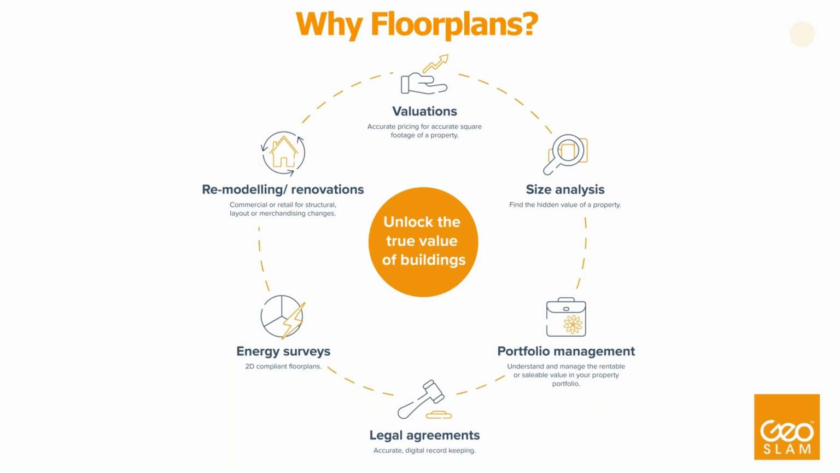Also for energy services, where we currently have one client adopting it at the moment, taking pictures with the app of the boilers, assessing the windows, and so on, and generating in a scalable way the energy reports for the real estate market. Remodeling and renovations, which we'll touch a little bit more on later down the line, can also be used with GeoSLAM floor plans.